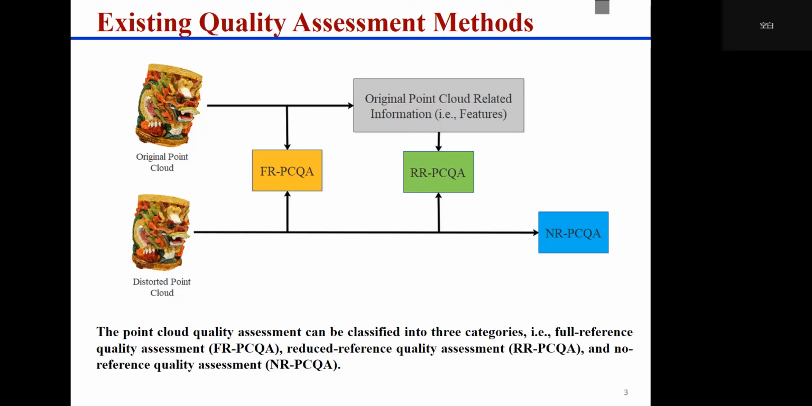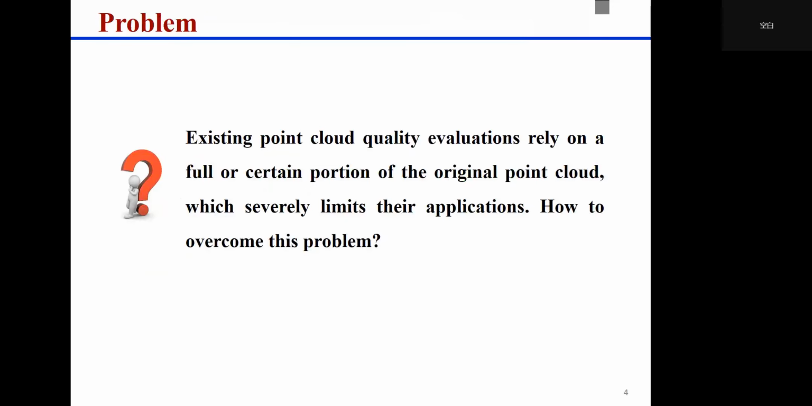FRPCQA requires full access to the original point cloud, and RRPCQA relies on a part of the original point cloud. Recently, major progresses in FRPCQA and RRPCQA have been made. However, there is no NR quality assessment for point clouds by now. Currently, existing point cloud quality evaluations rely on a full or part of the original point cloud, which severely limits their applications. How to overcome this problem?